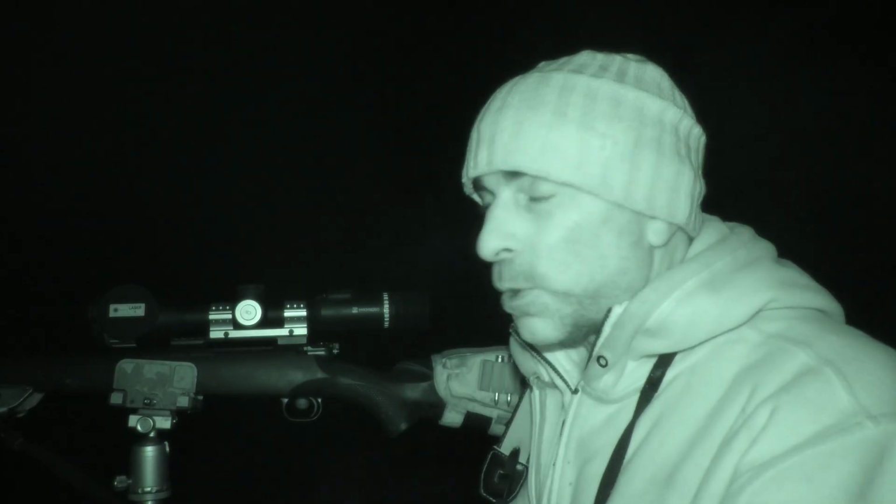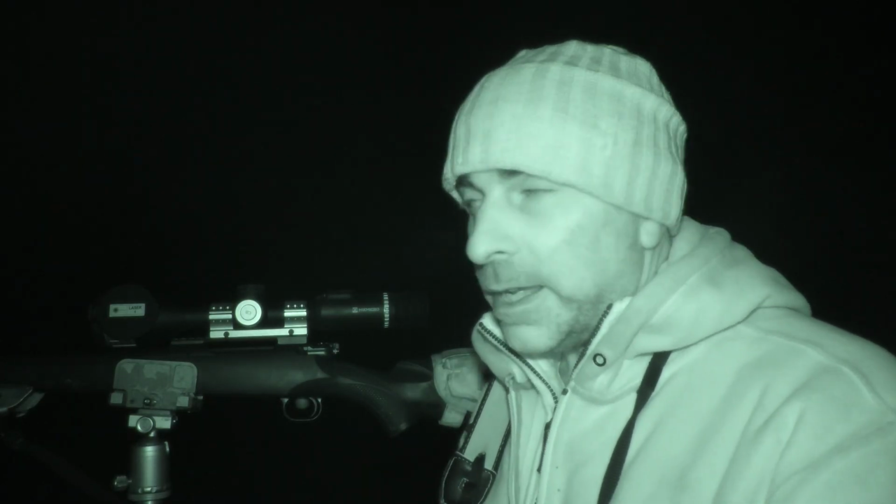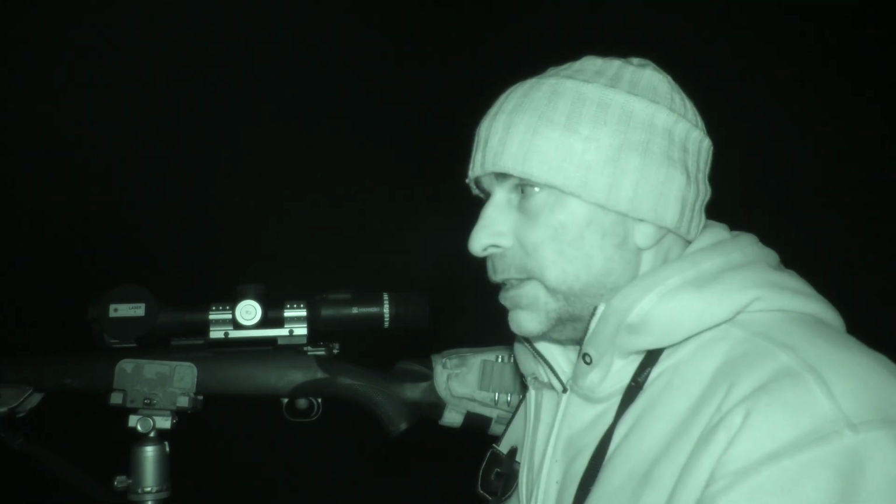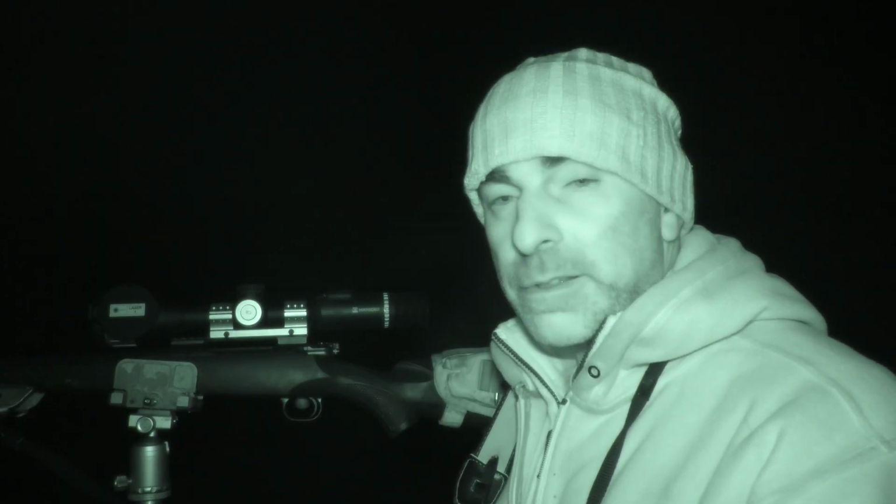Excellent. So first fox for the evening down. Quite close, that one's probably only 60-70 yards. Now I've hit that and it's run, but it's hit hard, and I've seen it go down just in the net. It was just on the edge of the field there, so it's not going anywhere. But I'll give it a minute and then walk out and pick that one up.